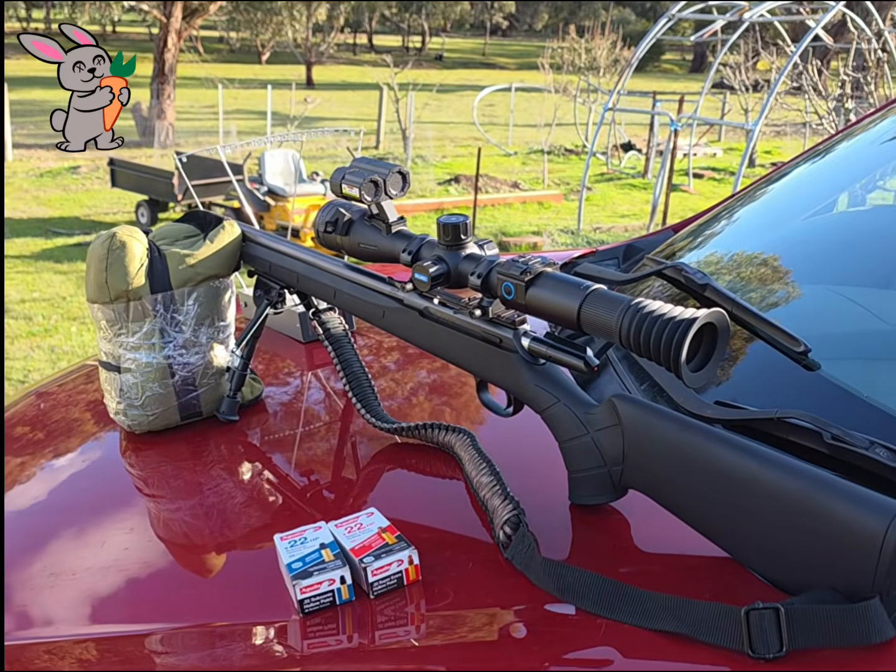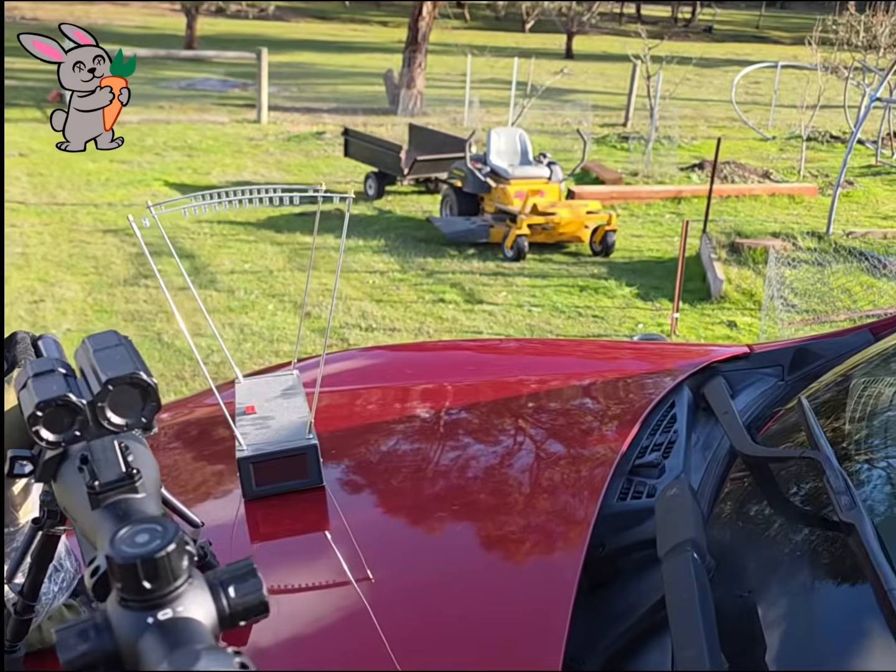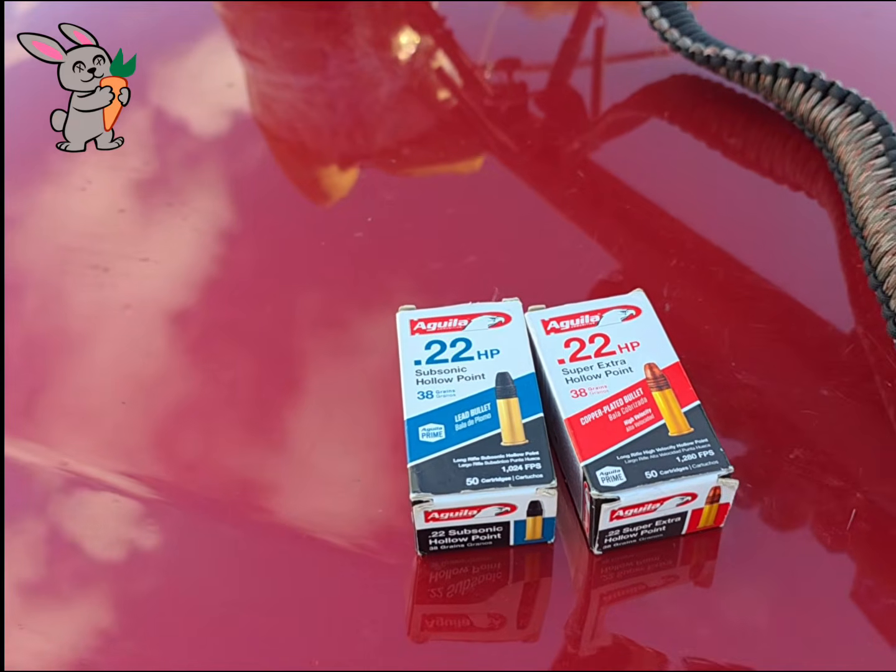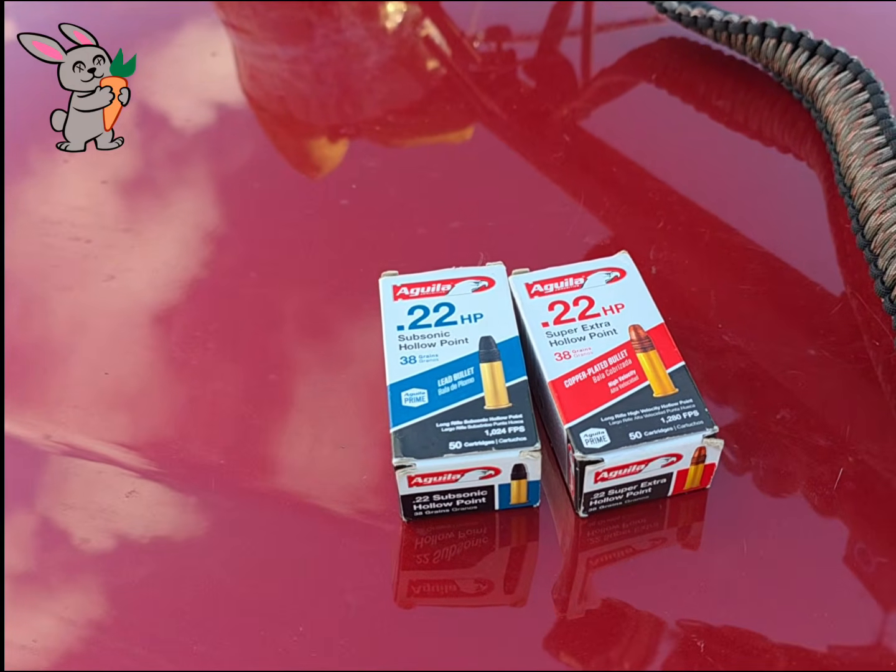Anywho, apart from that, we've got this little beauty, CZ457 and the brand new PARD Nighthawk 4K. I have just passed there a chrono. I'm going to take an average of 5 shots for each of these, so I can make sure that the ballistics is as good as it can get, because let's face it, the velocities on the box are usually bollocks. Well, as it turns out, they are actually going a little bit quicker for an average of 5 shots than they're advertised on the box. Not much, but about 5 or 6 feet per second quicker.